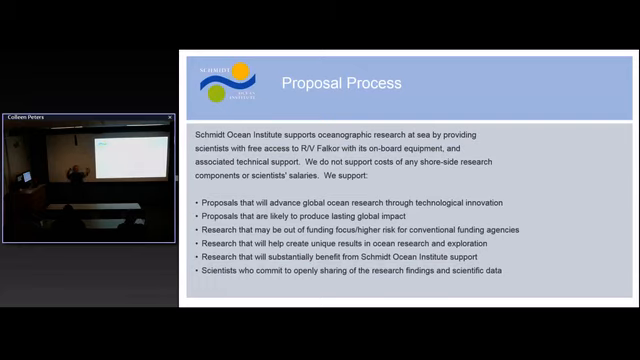So you say you want to come on the ship. We say, great, love your project. Here's the ship. You have to provide salaries or any post-processing costs. So if you collect a bunch of water samples, we don't provide any financial assistance to process those after the cruise. We only provide the ship and the equipment on the ship, and then the rest is up to you guys.